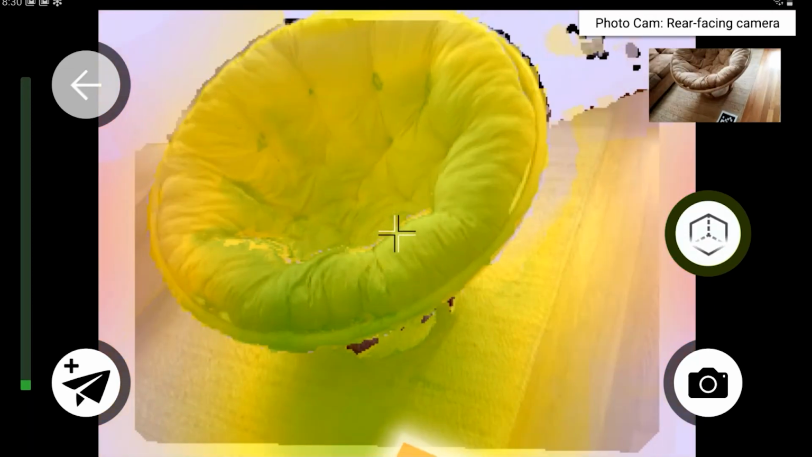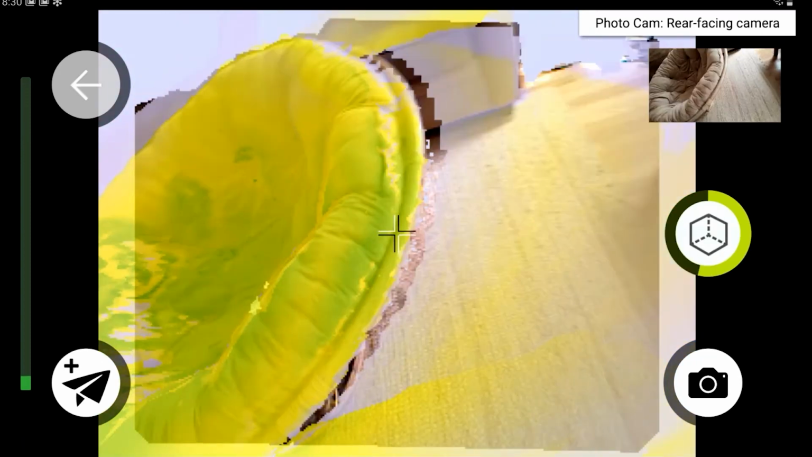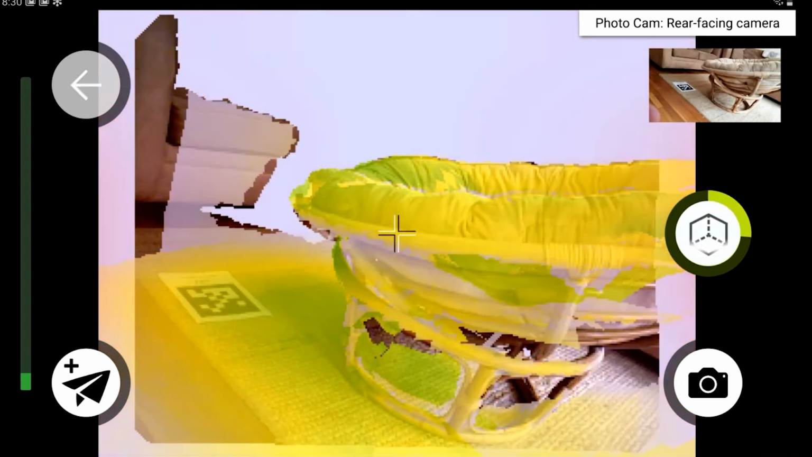And I'll get a quick scan of this papasan, an irregularly shaped piece of furniture, in a matter of a minute or two.